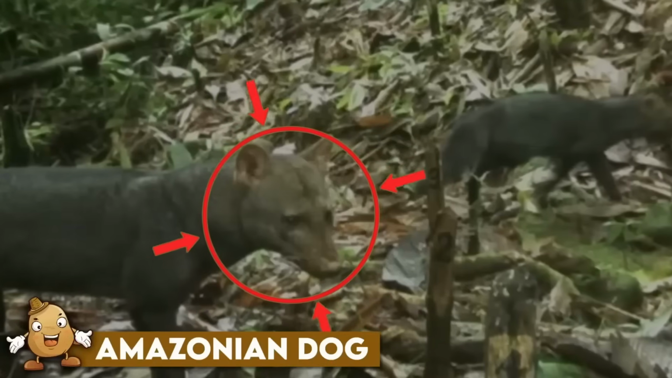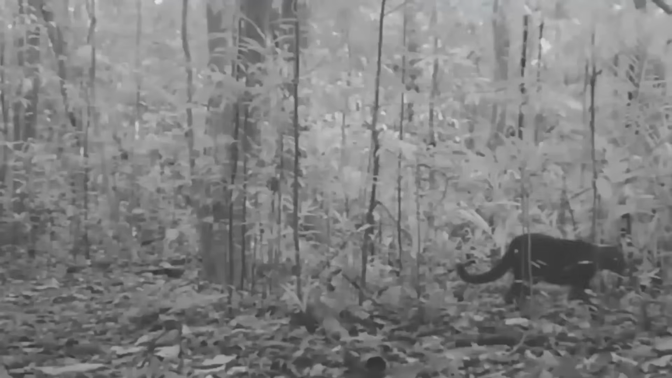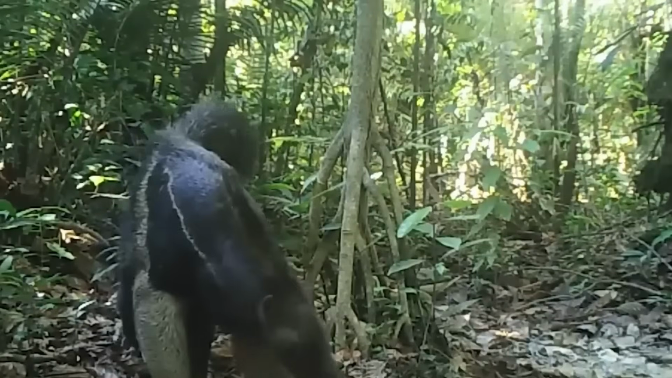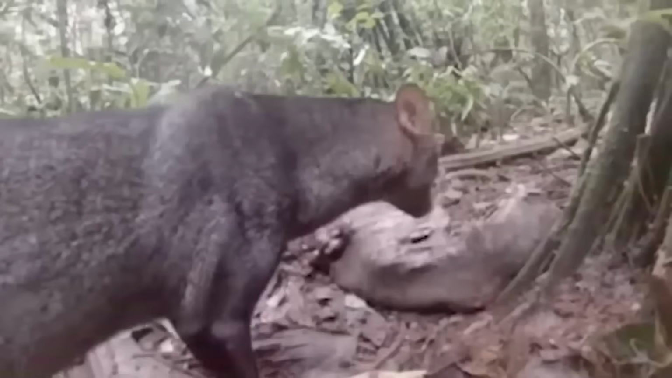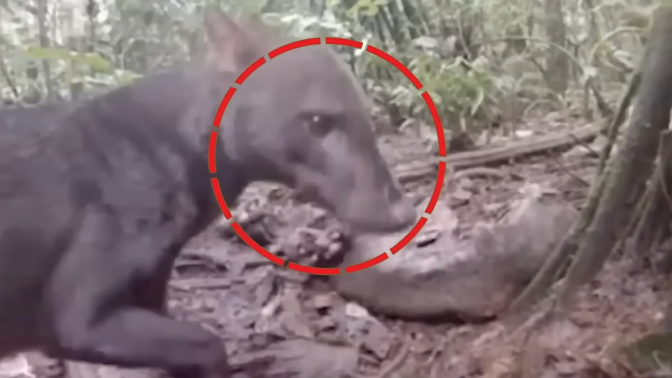Amazonian dog. Now, the Amazon forest is like a home to all the weirdest and strangest things and animals. And this is why people love putting their trail cams there. This time, they got footage of a rare Amazonian short-eared dog.